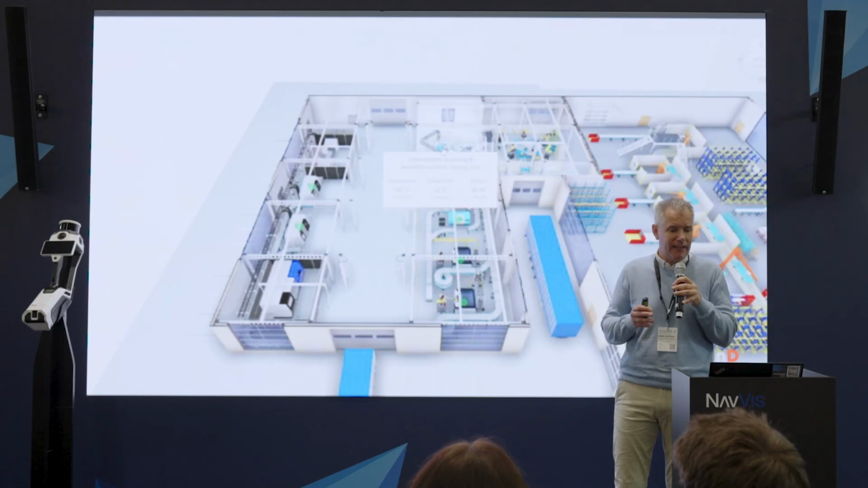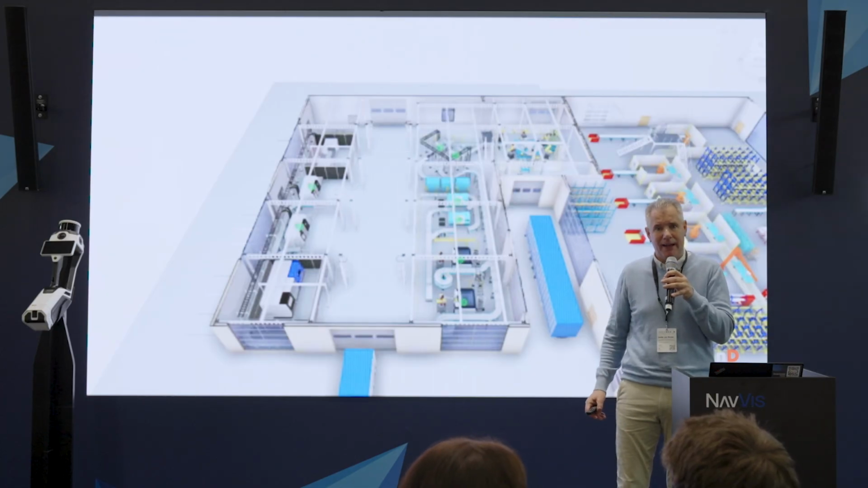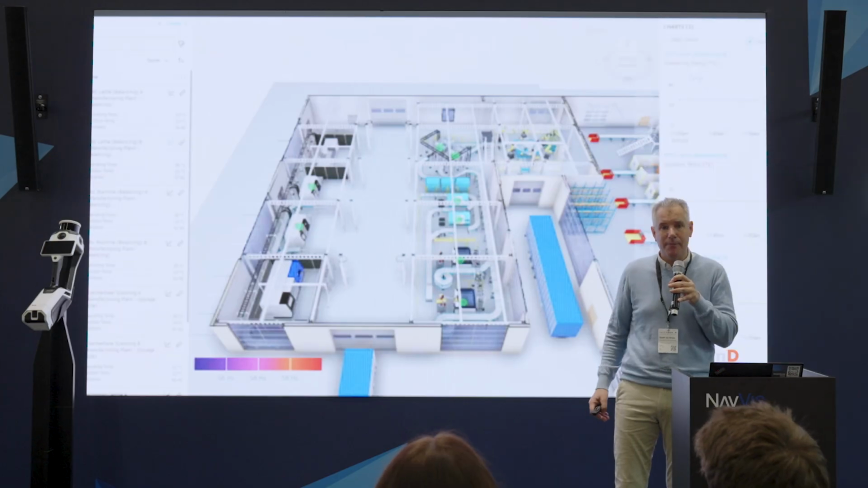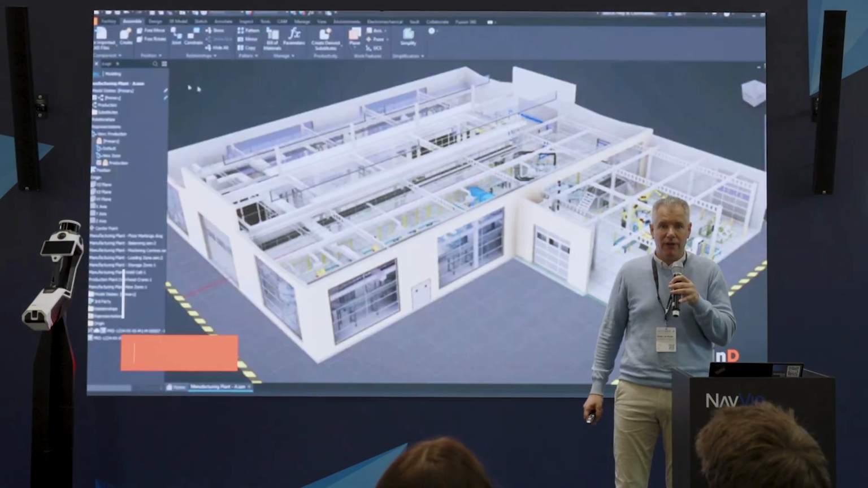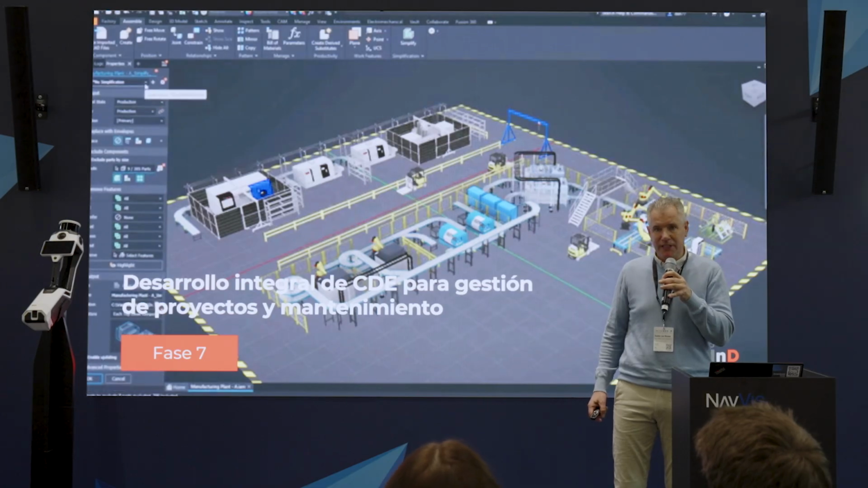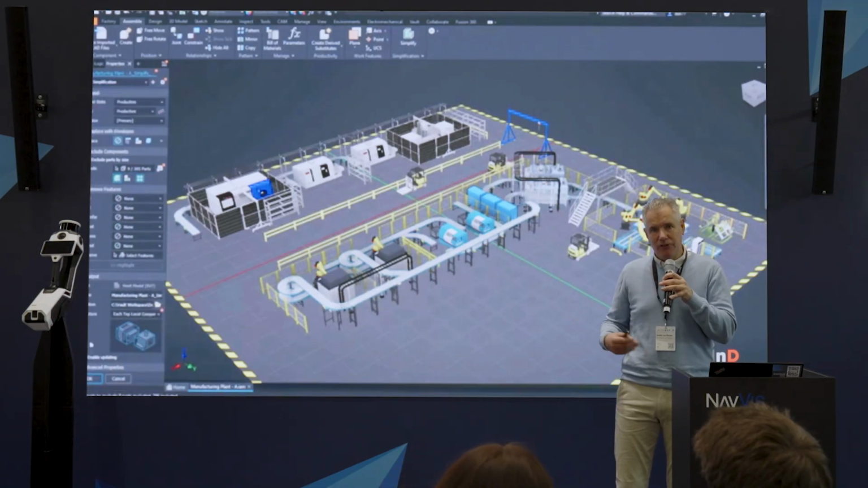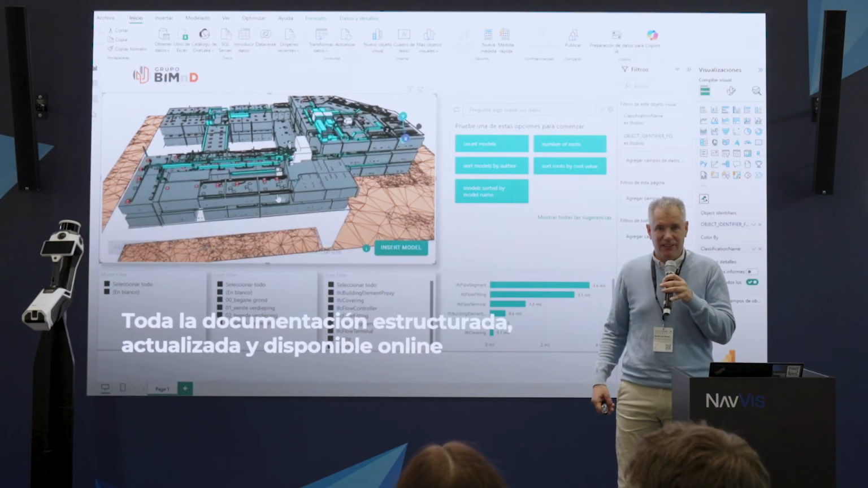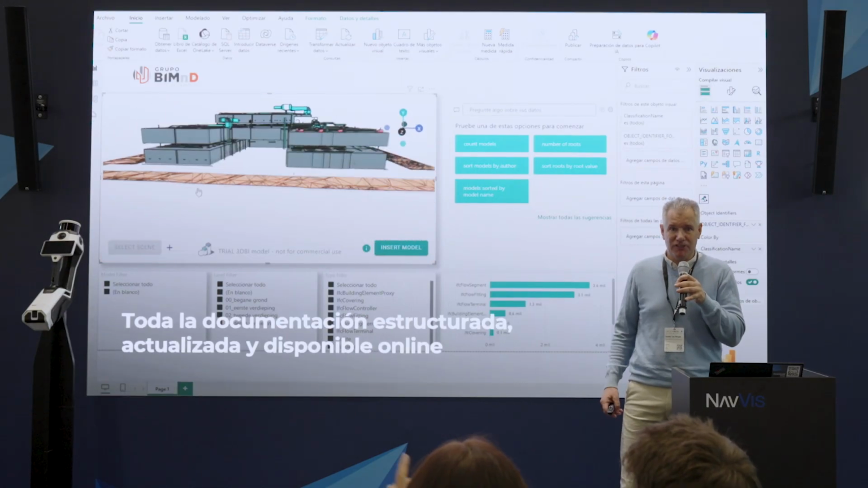There we create dashboards, and also there you can click in the dashboards and get the BIM data or the BIM model connected to that. I think this will be the future. We are introducing it now to our customers, and the first reactions are very positive.